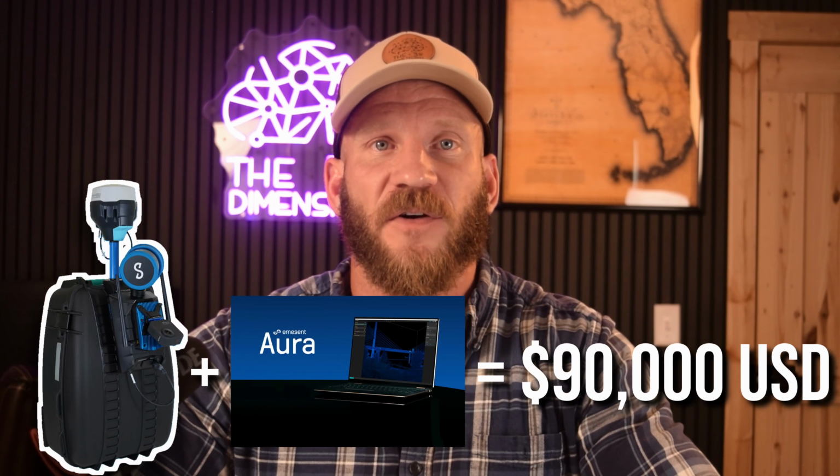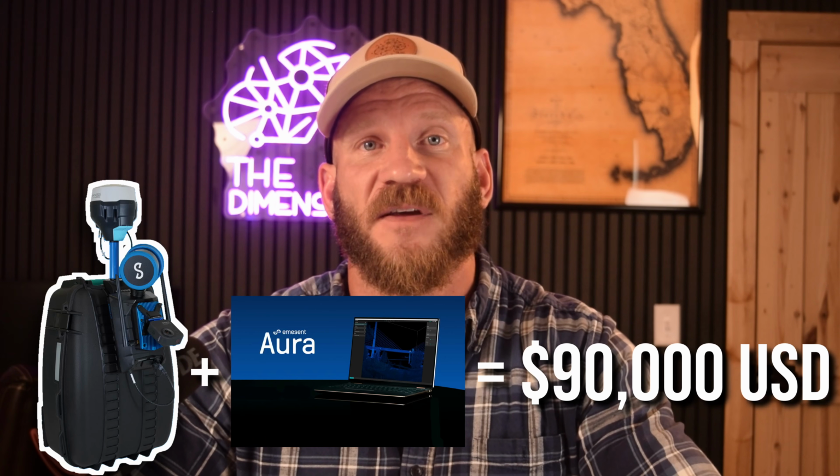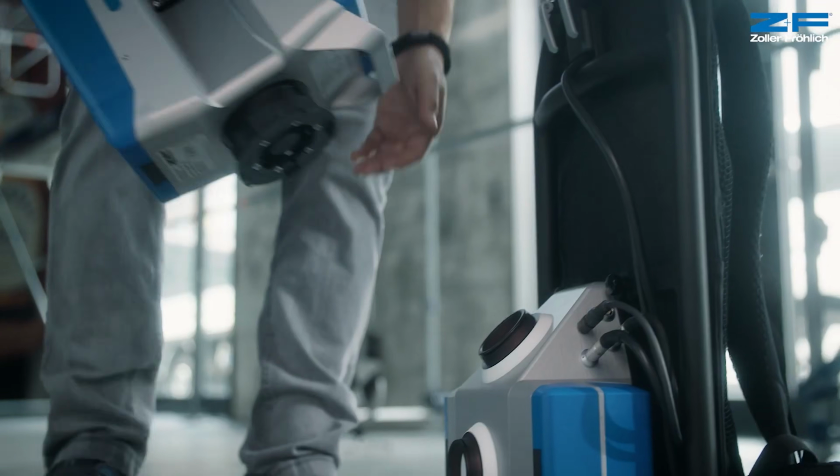So realistically, you're looking at about $90,000 and some change for the hardware, accessories, and lifetime processing software. That's about $50,000 less than the FlexScan, but you're also getting a terrestrial scanner with a FlexScan. And it's kind of hard to make a direct comparison to the VLX due to the pay-to-play processing approach they take.